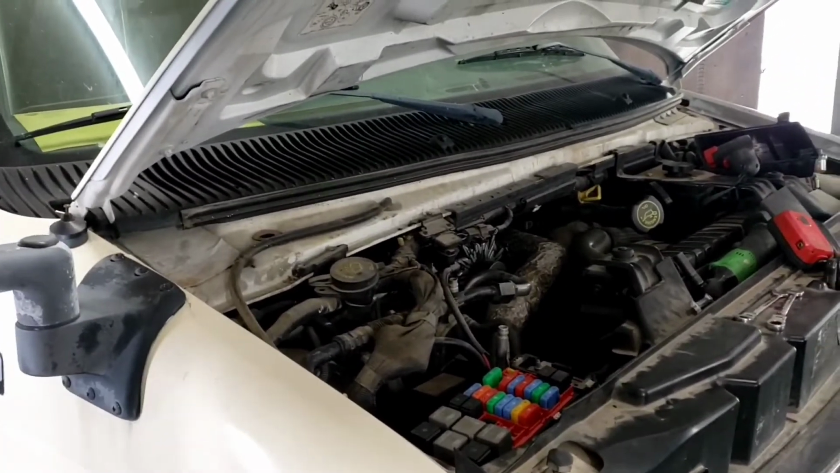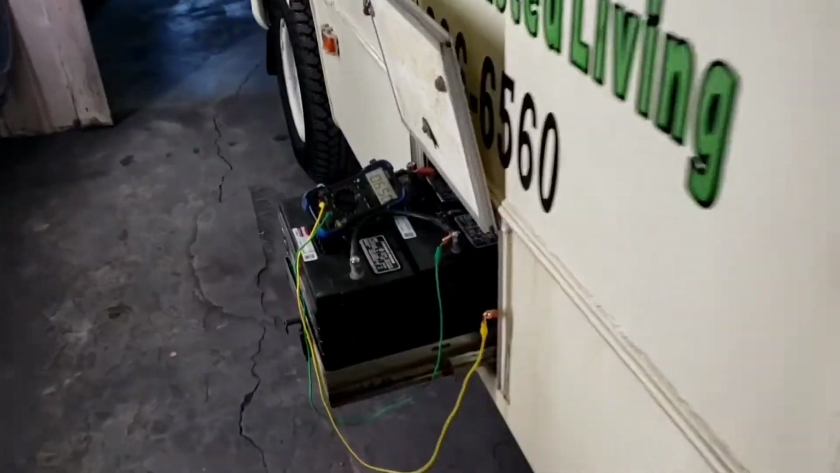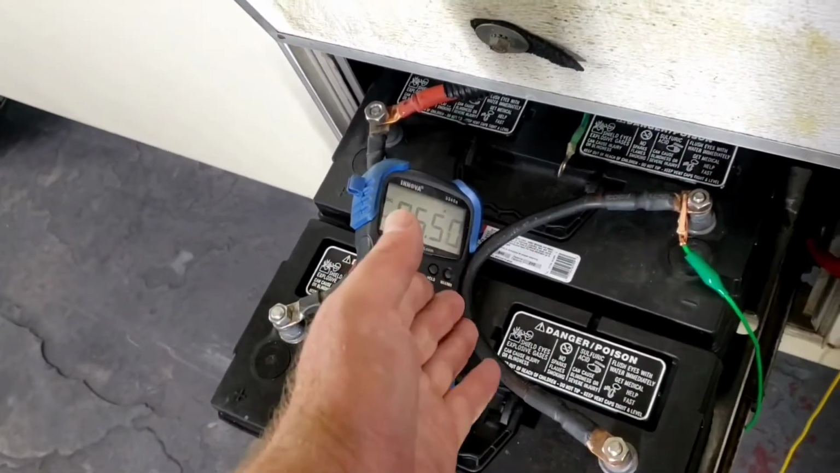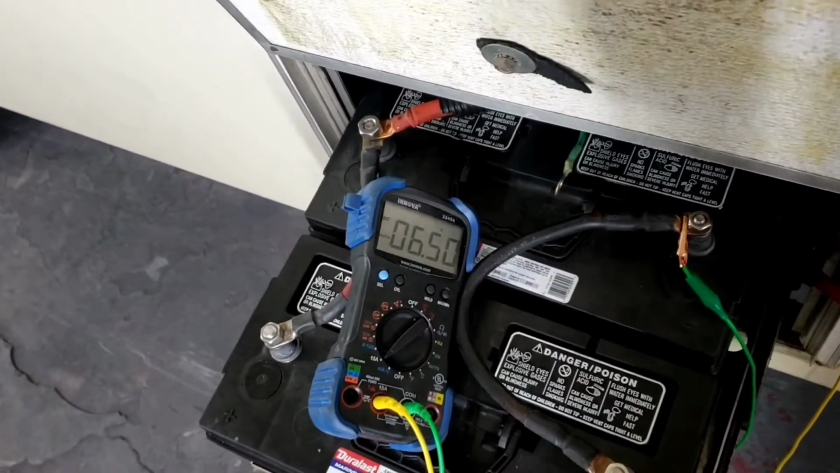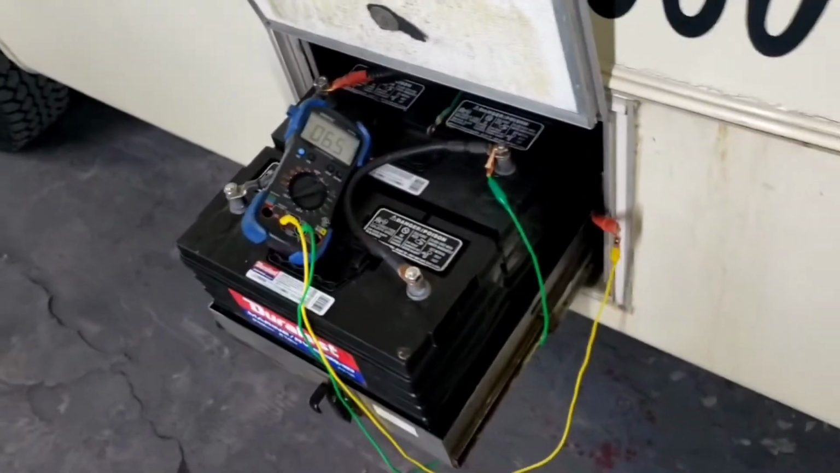2005 Ford E-450 with the 6.0, issued with this chassis cab bus. It has a 6.5, 7 amp draw. So this 6.5 amp draw, we've had this hooked up for, I don't know, an hour now, and it never ever goes away. Well, we're in series with the meter.